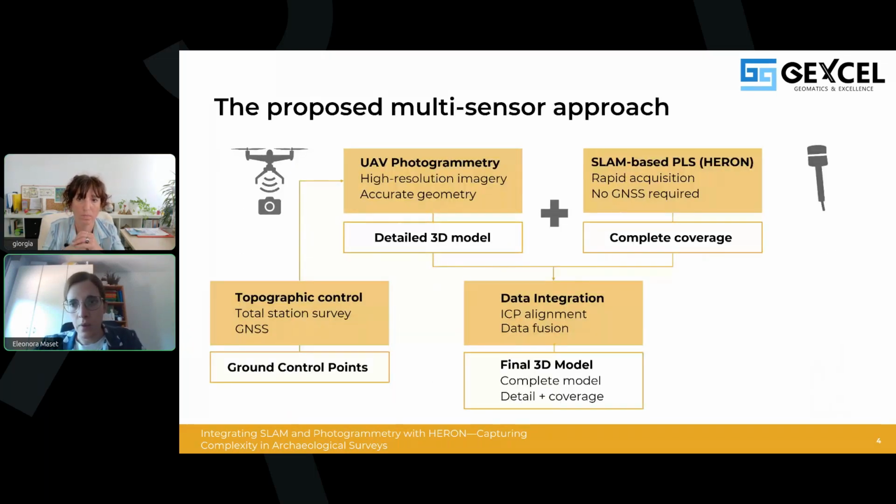Photogrammetry provides accurate geometry and detailed reconstruction of the structures, while SLAM-based laser scanning, in our case using the HERON system, allows rapid acquisition and complete coverage of the site, even in complex or vegetated areas. These datasets are then integrated through point cloud alignment and data fusion, resulting in a final 3D model that combines both high detail and full coverage. So the key idea is photogrammetry gives us detail, SLAM gives us completeness, and their integration provides the best overall result.